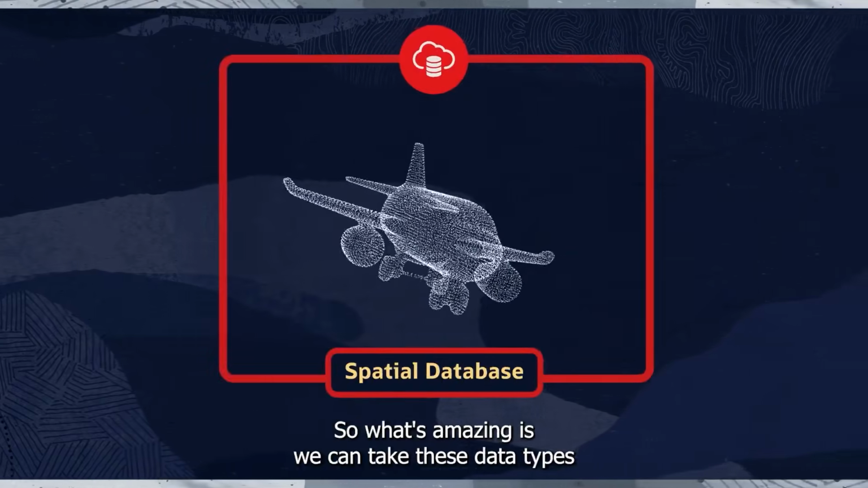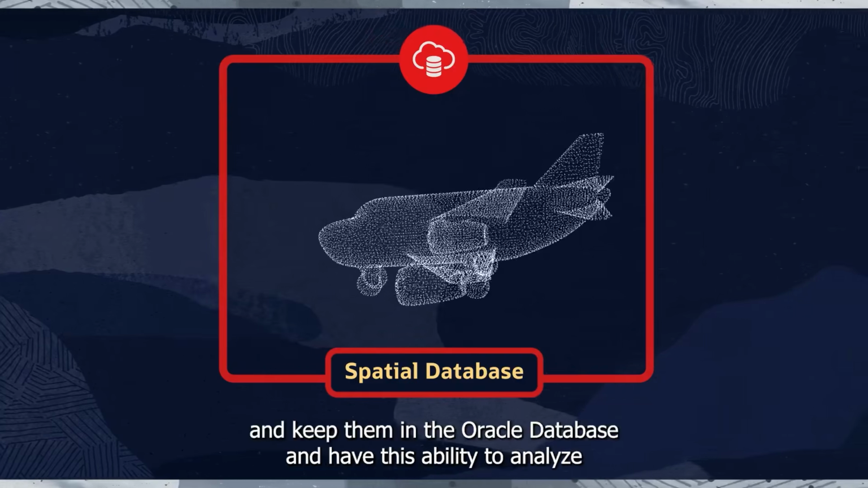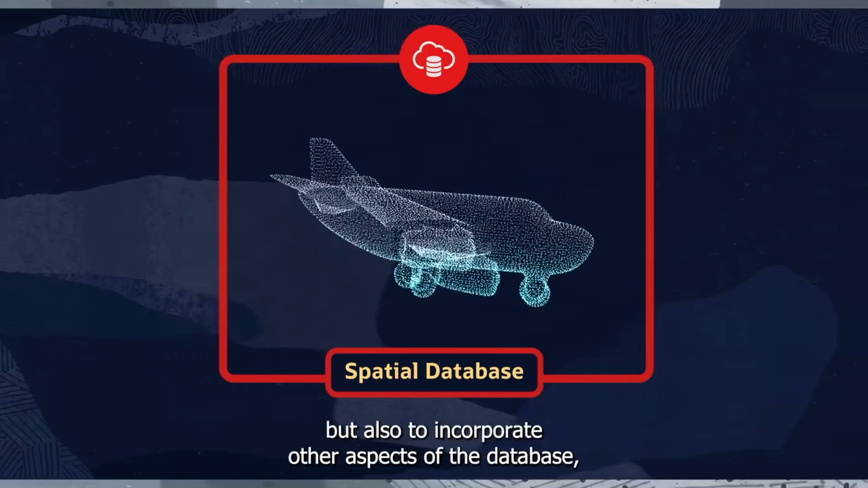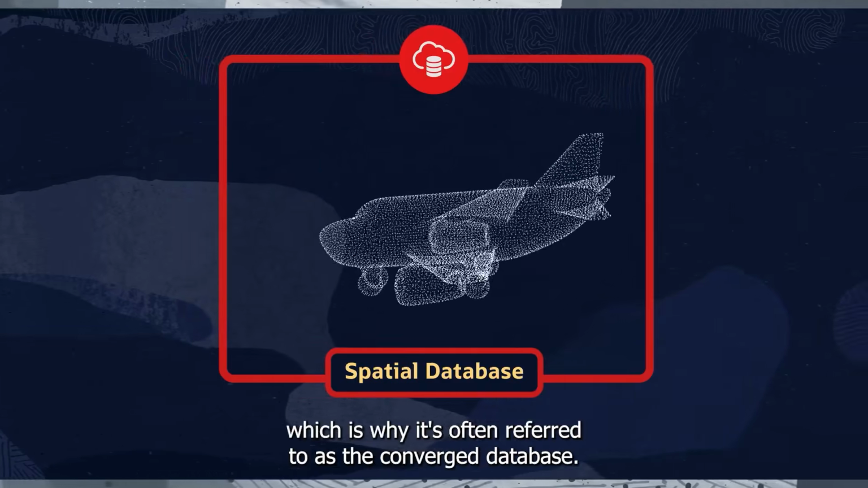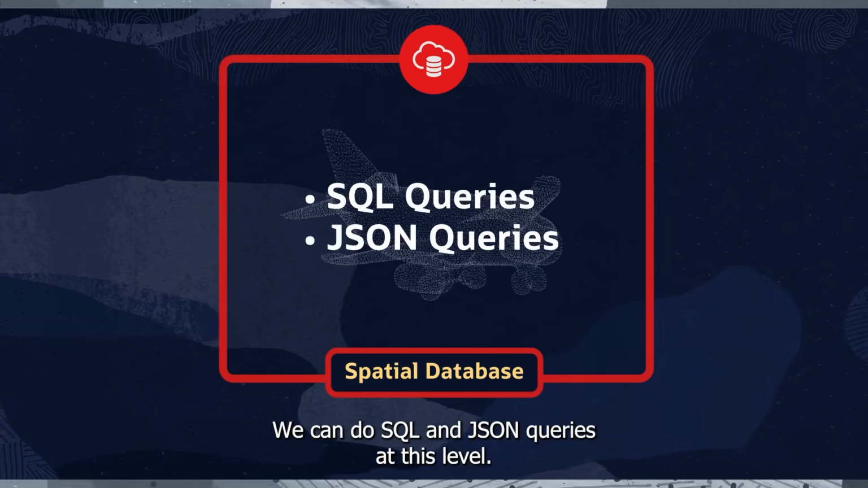So that's what's amazing, is we can take these data types and keep them in the Oracle database and have this ability to analyze anomalies and such, but also to incorporate other aspects of the database, which is why it's often referred to as the converged database. We can do SQL and JSON queries at this level.